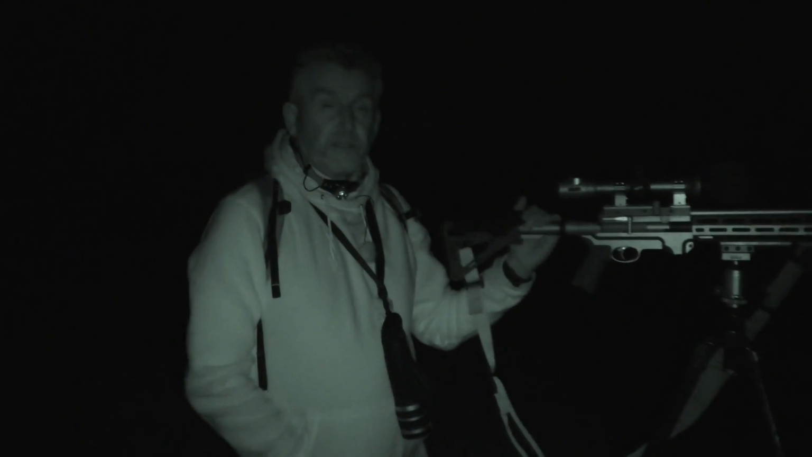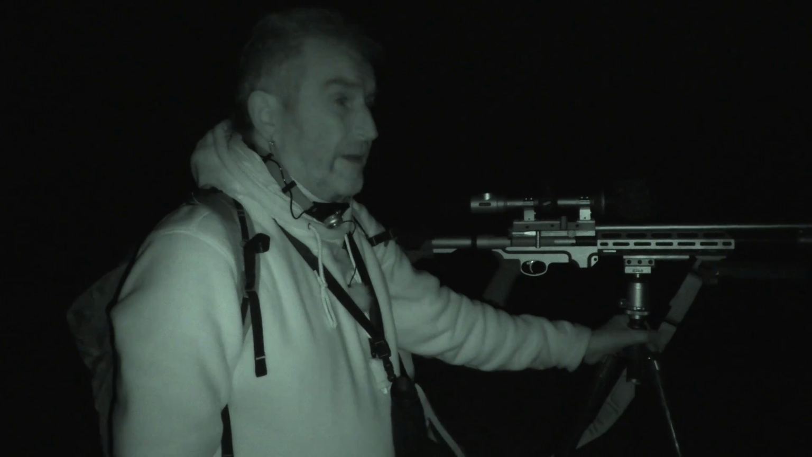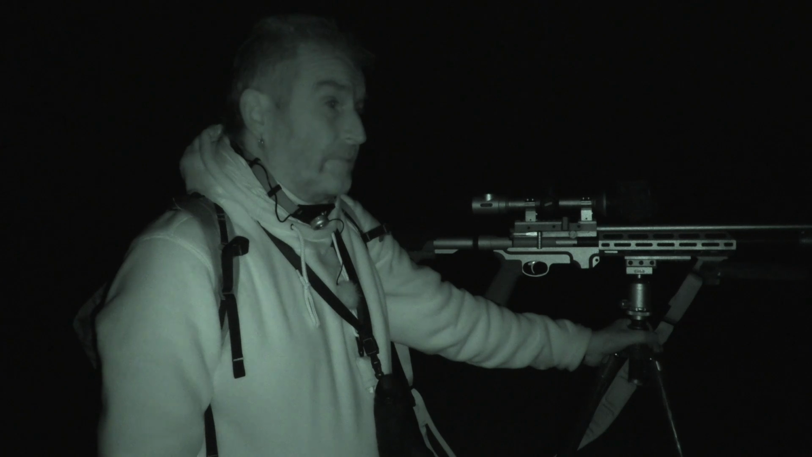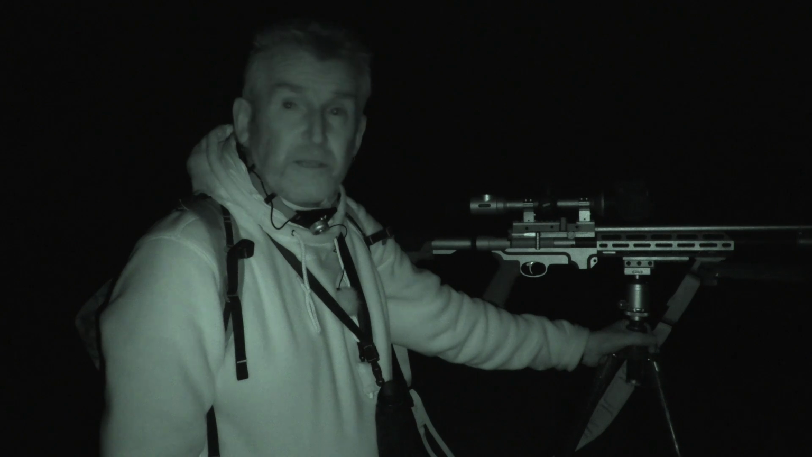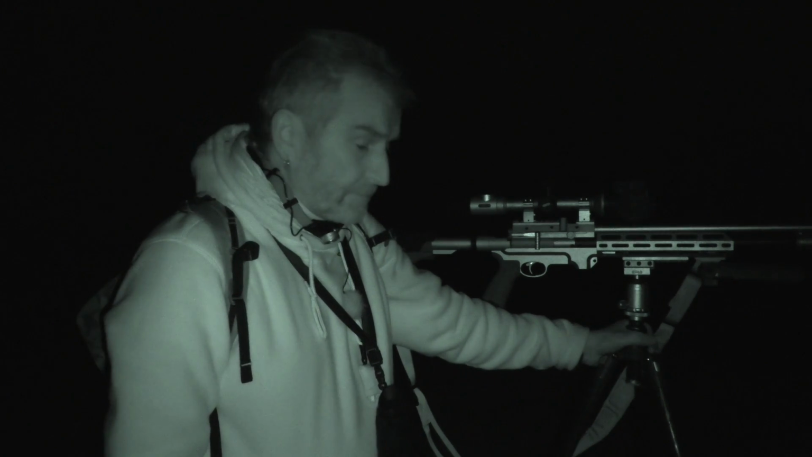To say I'm impressed is a bit of an understatement. The whole kit's working really well tonight. That's another one down. Just bowled it over, headshot, a couple of kicks of the legs and it's finished. We'll go and get that and bag him up. We're getting there now. Might even see double figures tonight. Should be a nice thing. Anyway, let's go and get it.